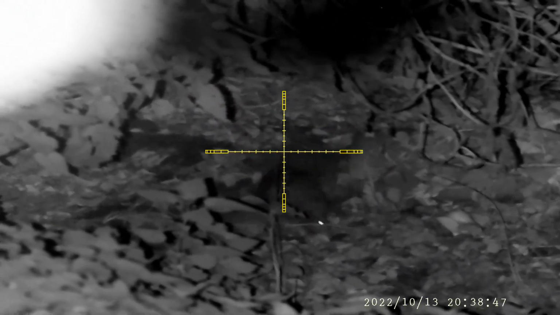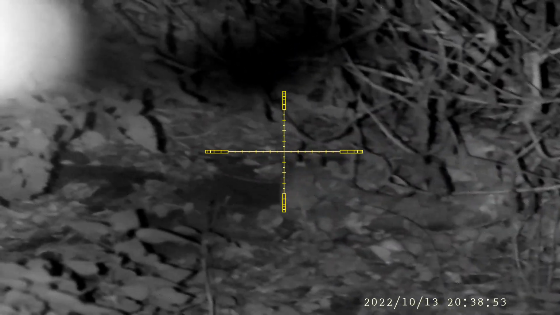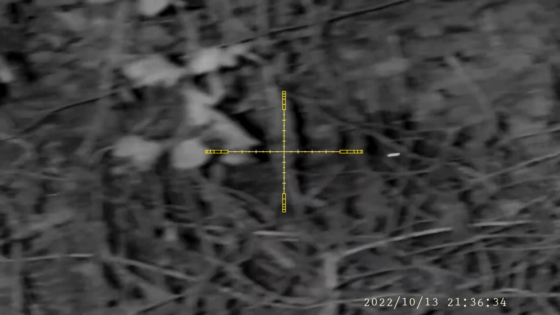This is behind the hay store. I actually shot two rats in exactly the same position, but forgot to record the second one. And this is on a bank just above where I shot the last rat. Picked it up in the thermal, had a bit of a problem finding it with the night sight. Picked that rat up about a yard from where I shot it.